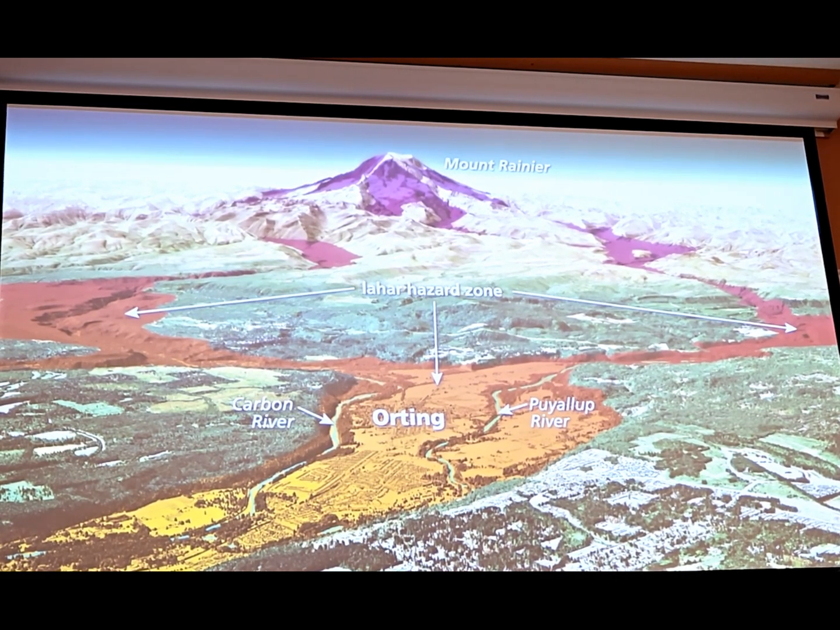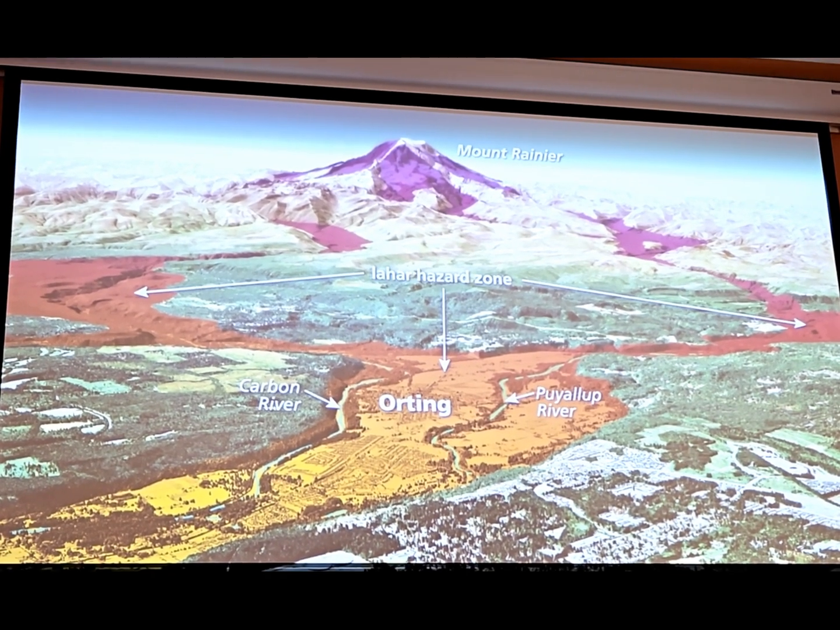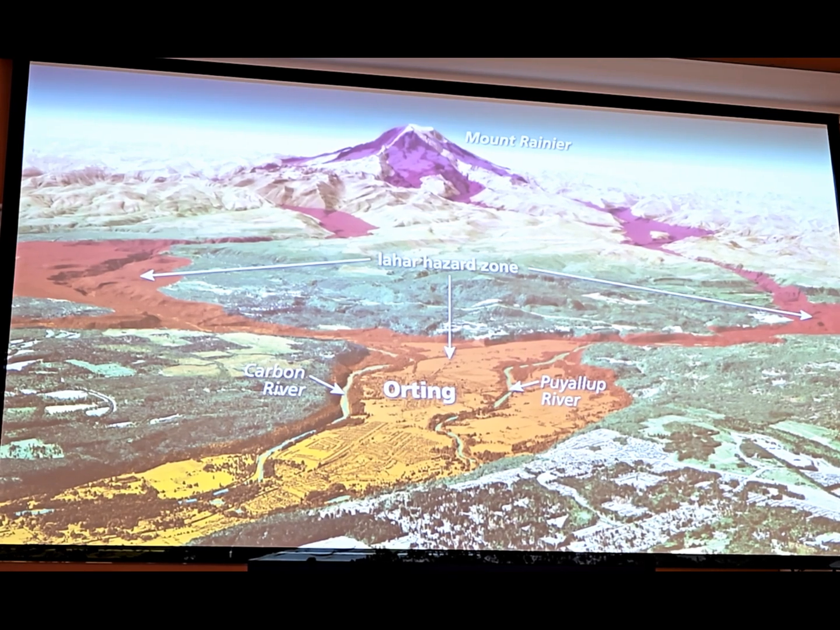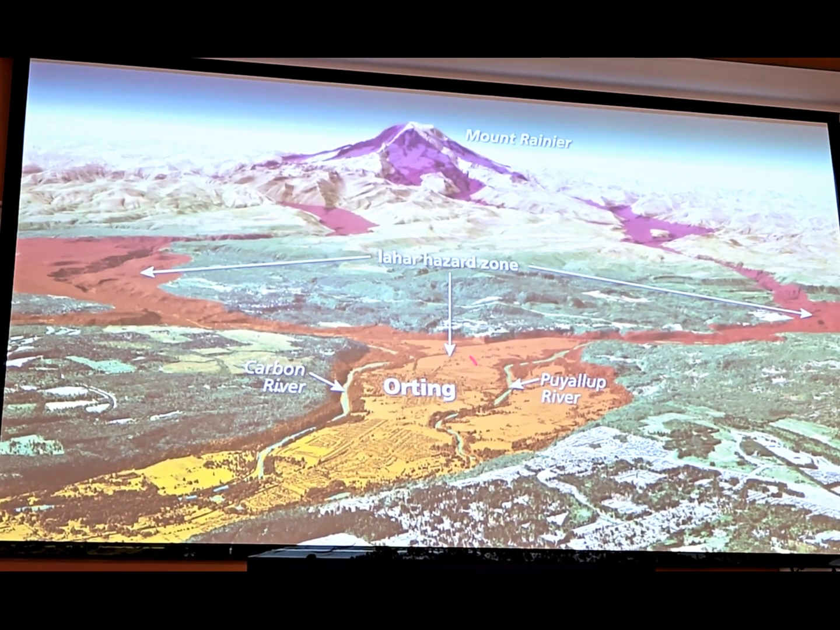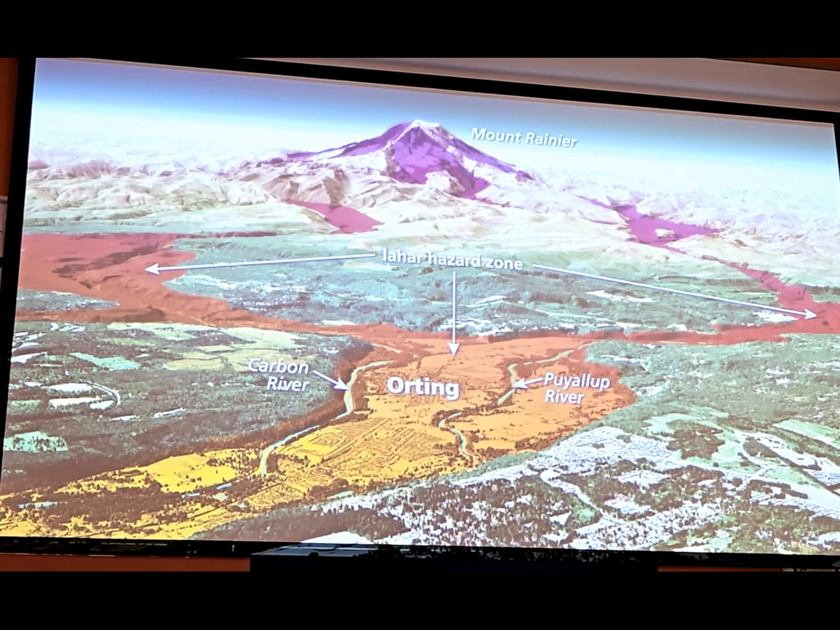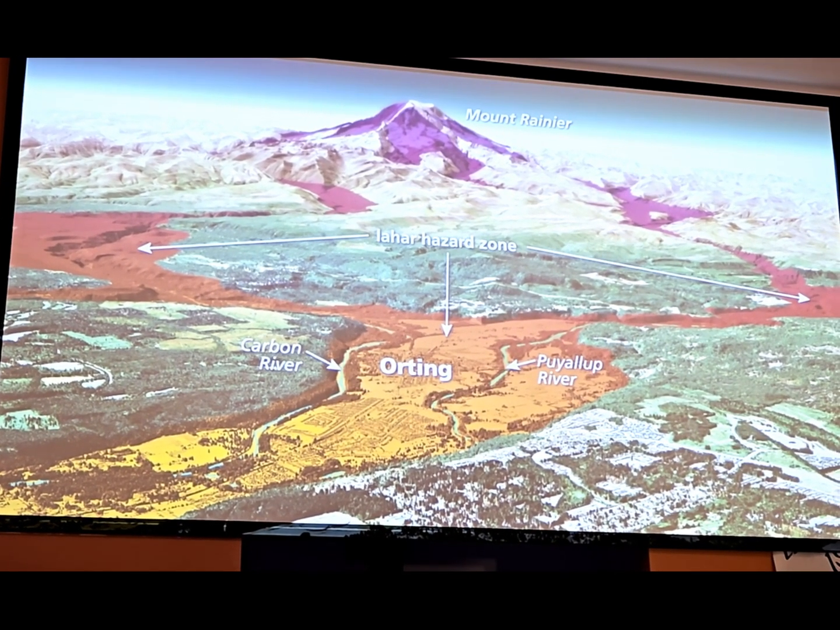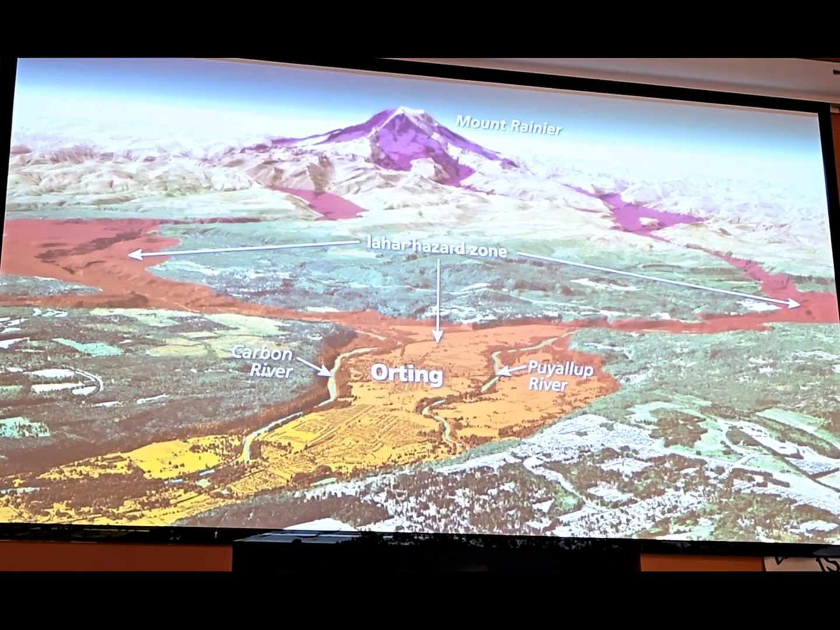And, you know, if Mount Rainier were to heat up, the glaciers could rapidly melt, creating volcanic debris flows known as lahars, which could flow into downslope communities. So this community is actually built on top of a 30-foot thick lahar deposit from 600 years ago. So this is a very real potential hazard for this area.